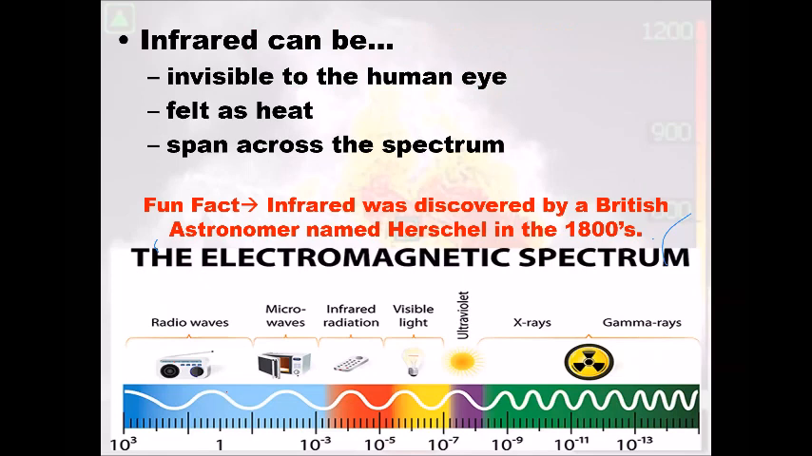So infrared, like I said, we can't see it. It is felt as heat, and it goes across our electromagnetic spectrum. This is the stuff in high school that I failed at terribly, and now it's coming back to haunt me. So the electromagnetic spectrum is this little graph right here. And as you guys can see, here's visible light. Let me know, Corey, if you can see the lines I'm drawing.